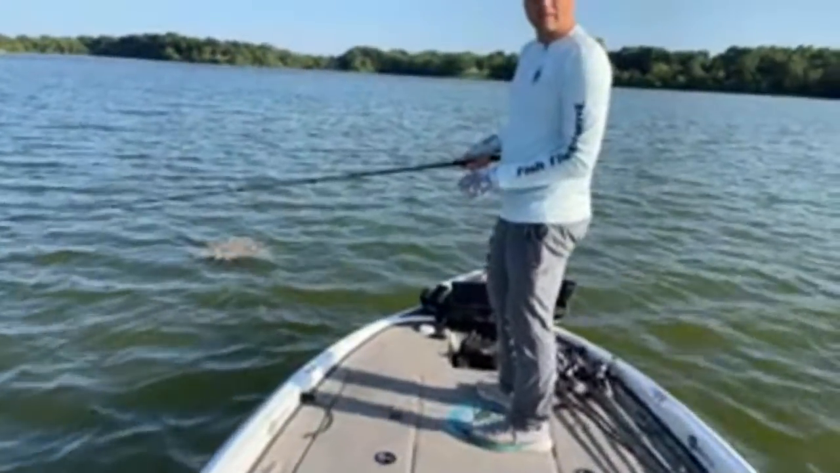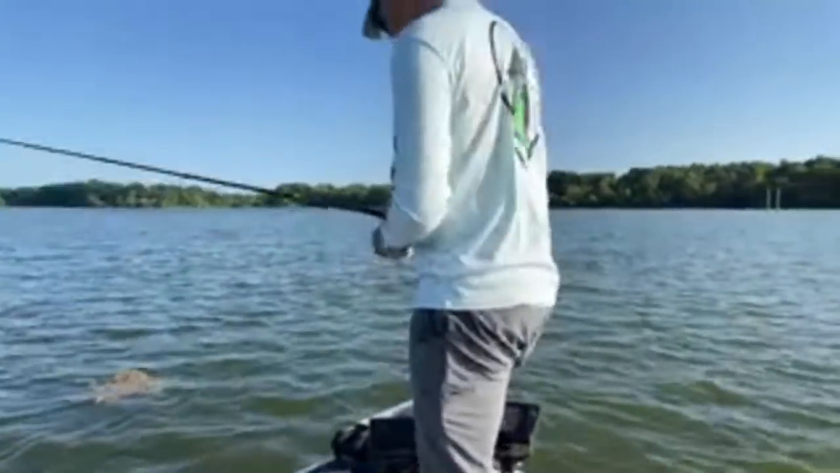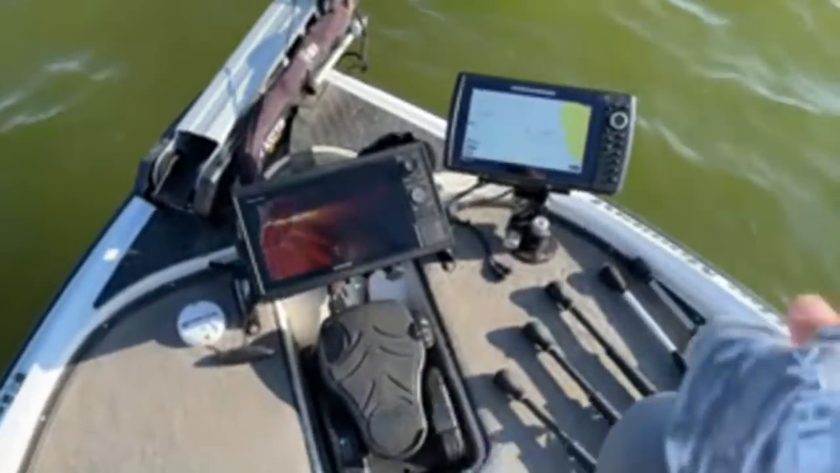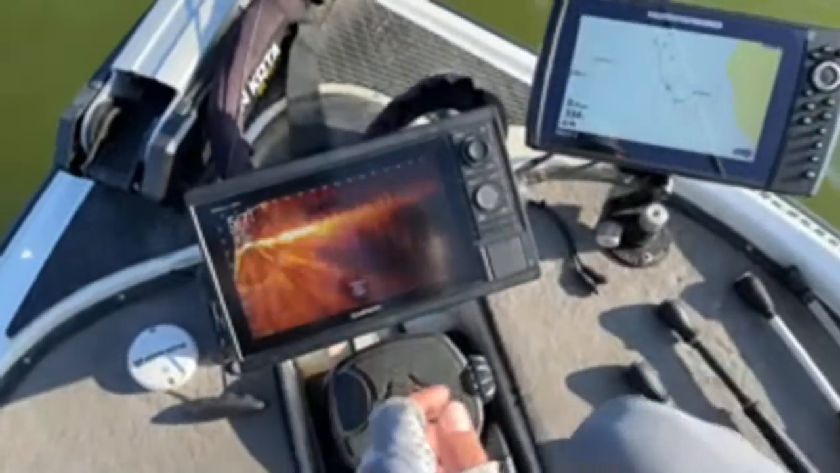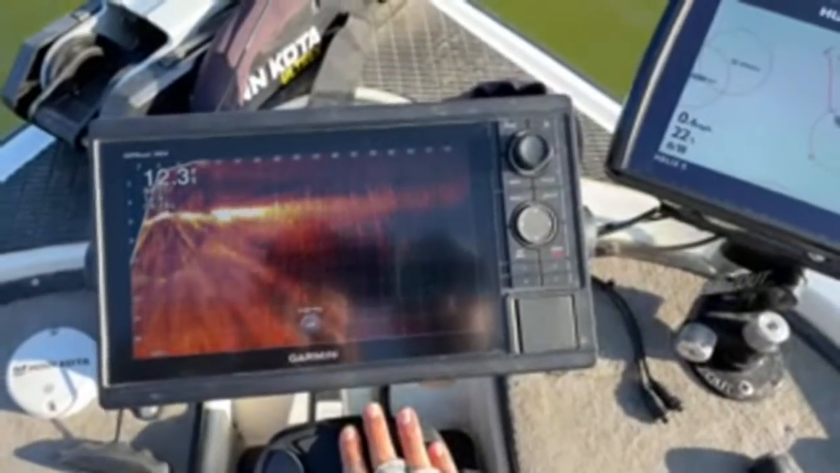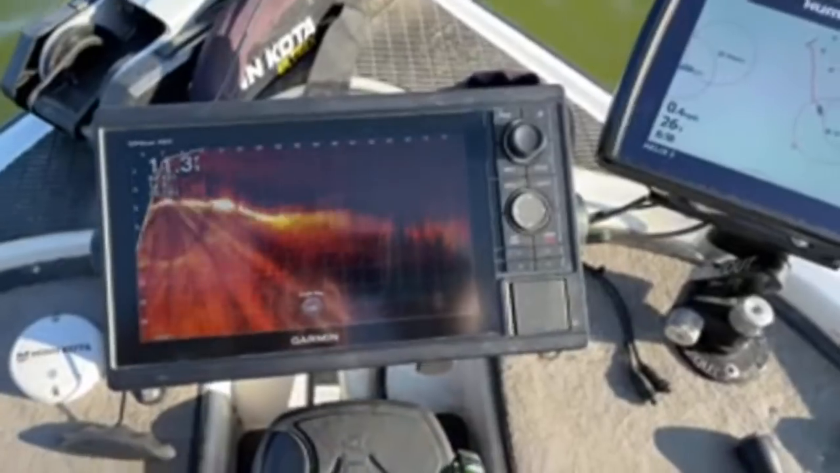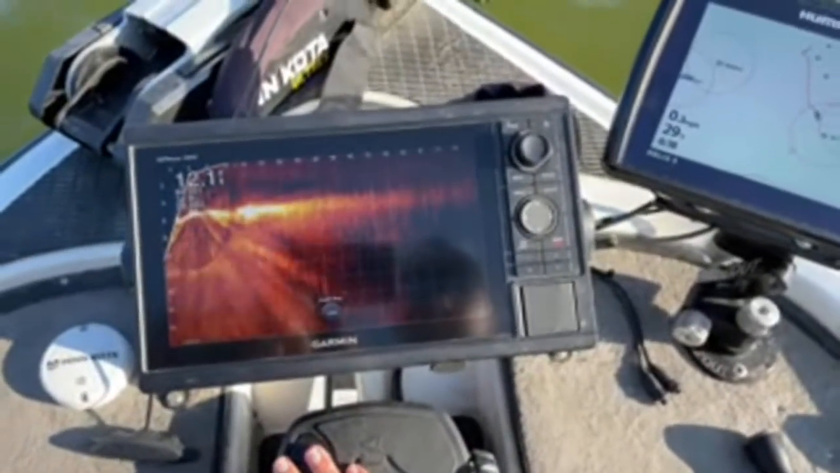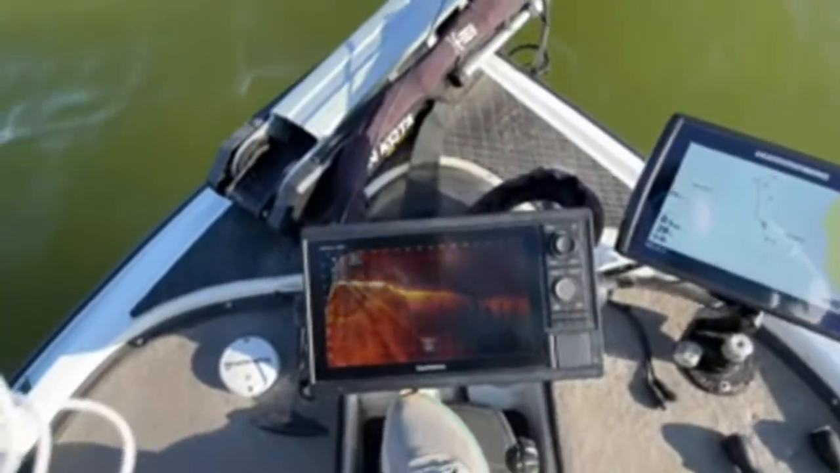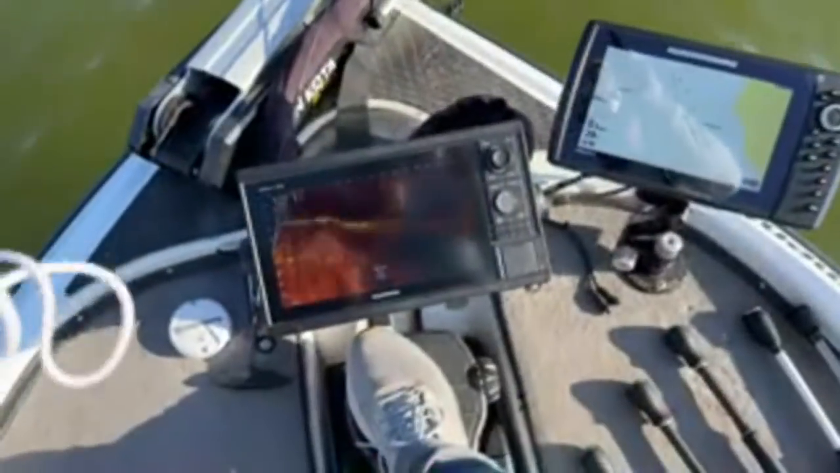We're just gonna bring that camera up here. So if I show you guys what I'm looking at here, you can see right in here, right here, there are a handful. Oh gosh, one second. While I'm trying to do this, we drifted right in front of a grass mat and it's covering up the fish. Give me a second.